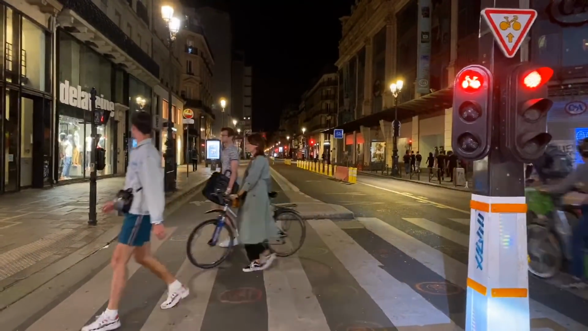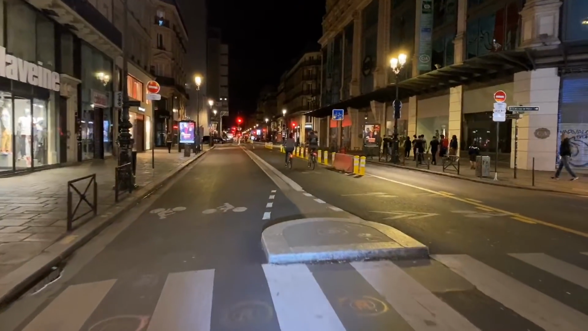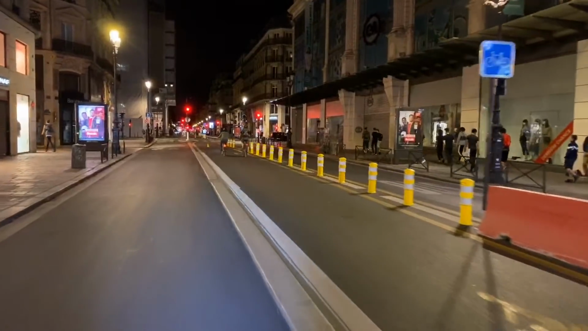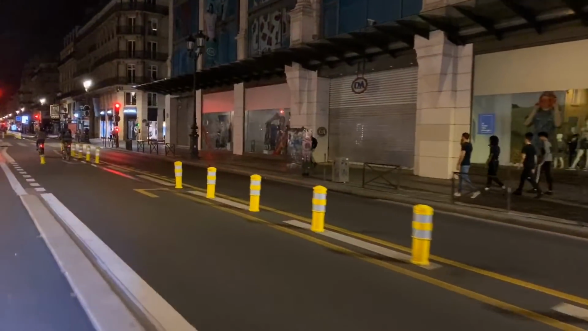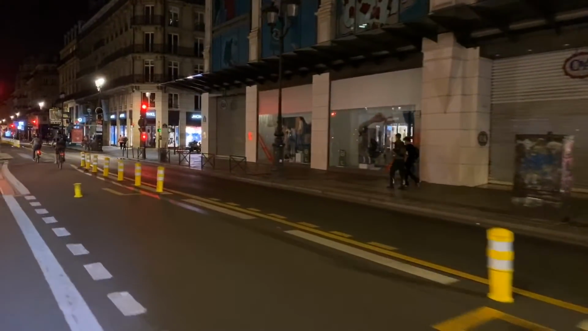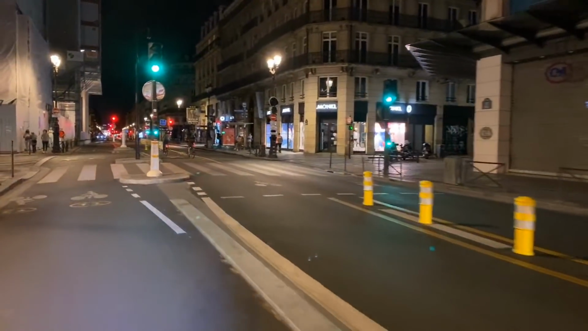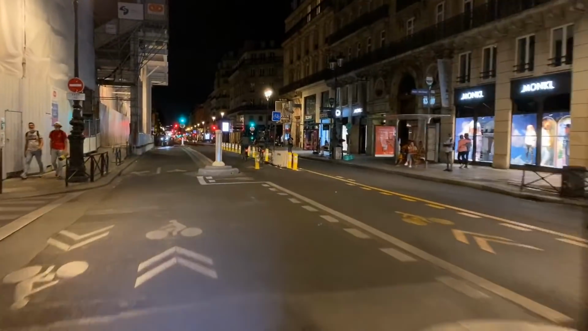And then more bikes. You can see the bikes are using that lane as well. Technically, it's a bus lane, but the bikes are allowed to use that. So what we've got here are 2 huge lanes just for bikes, and then that one over there on the right-hand side is for authorized traffic like deliveries and I think buses as well. So this has really changed a lot. The Rue de Rivoli is absolutely for us, for our kind of people.